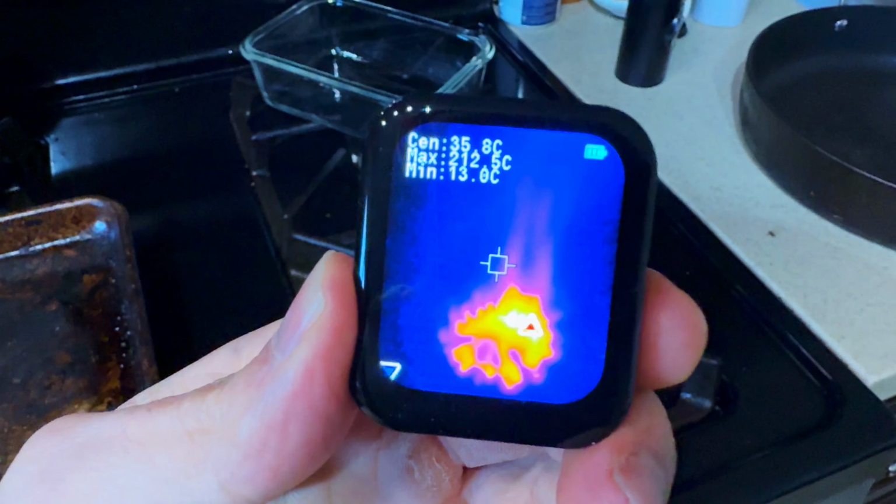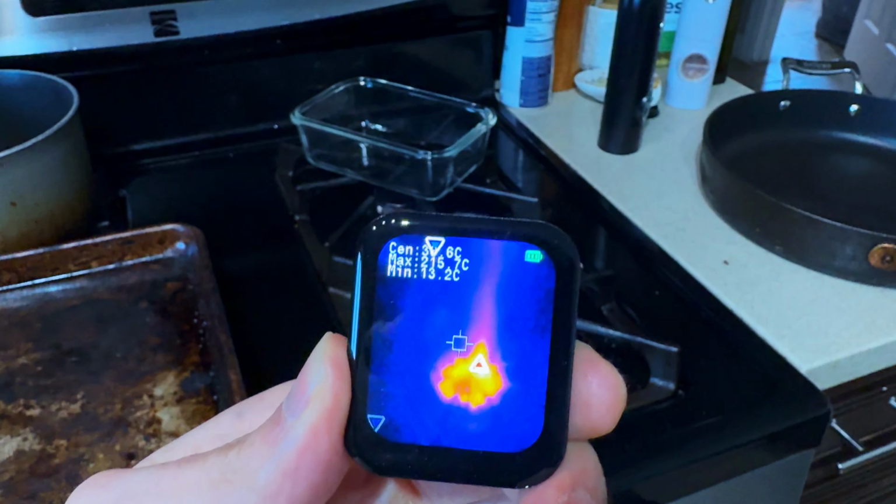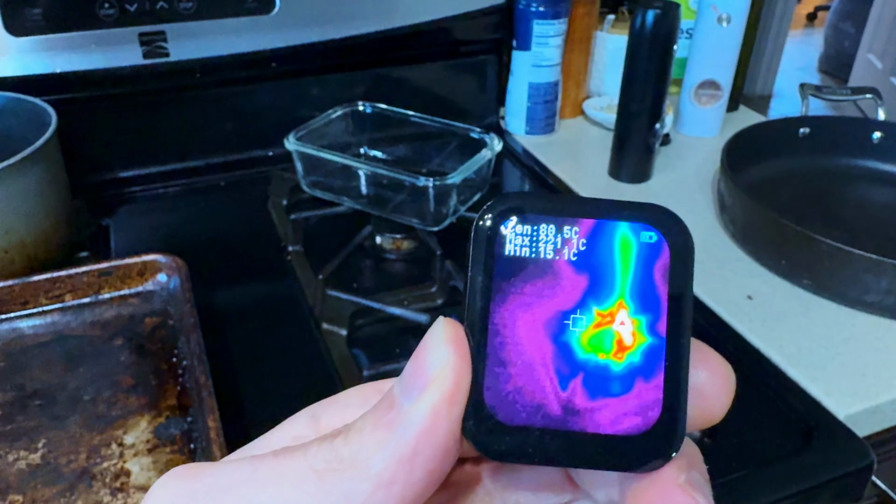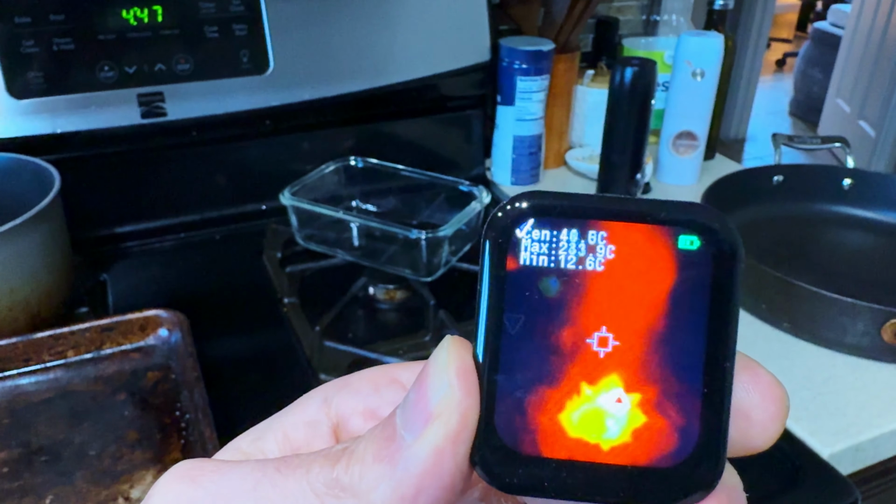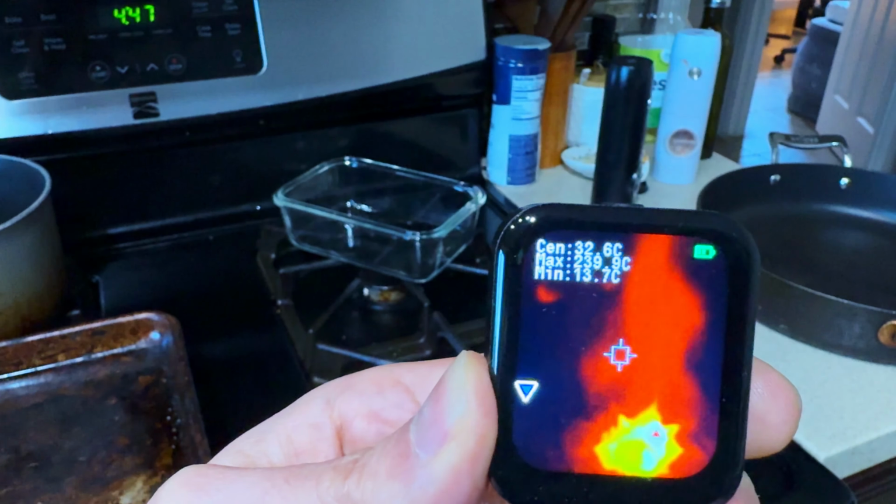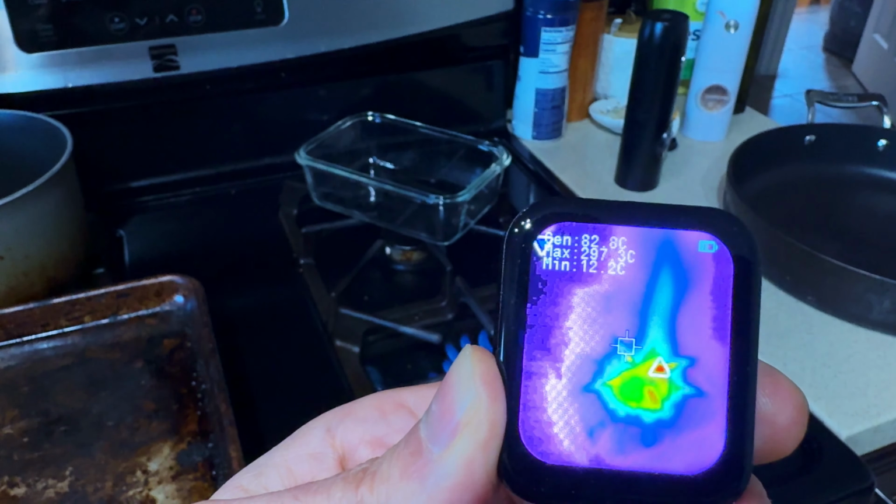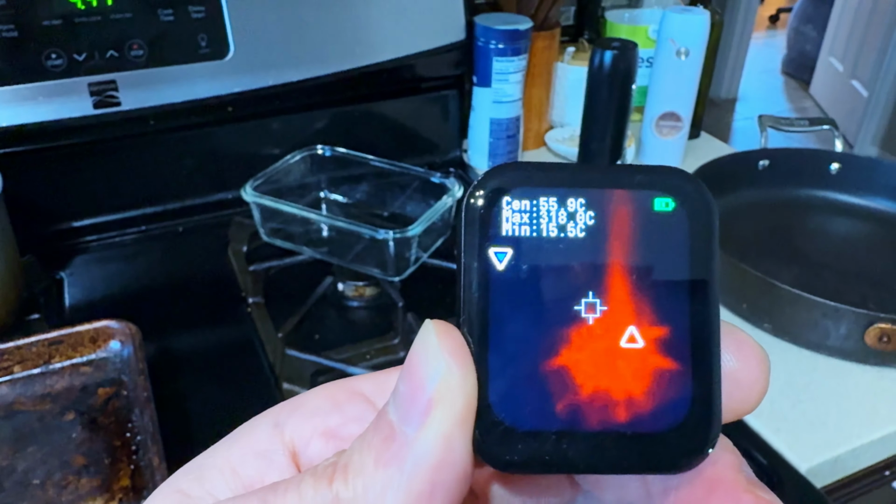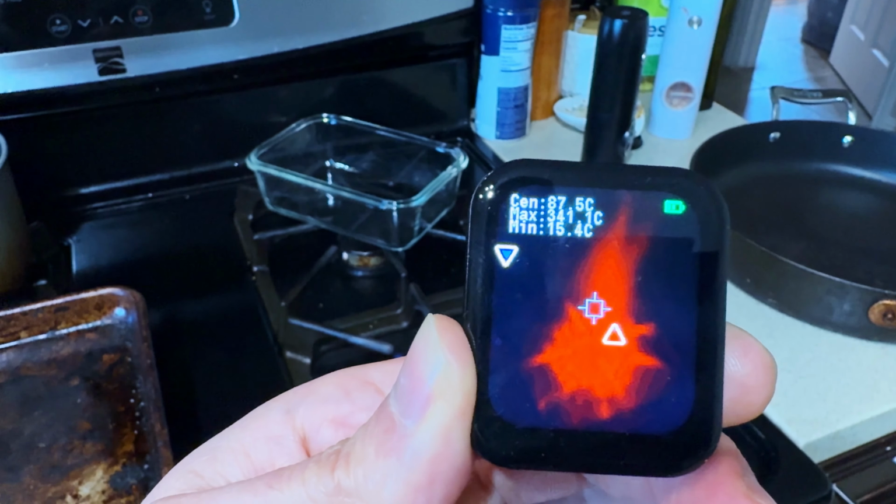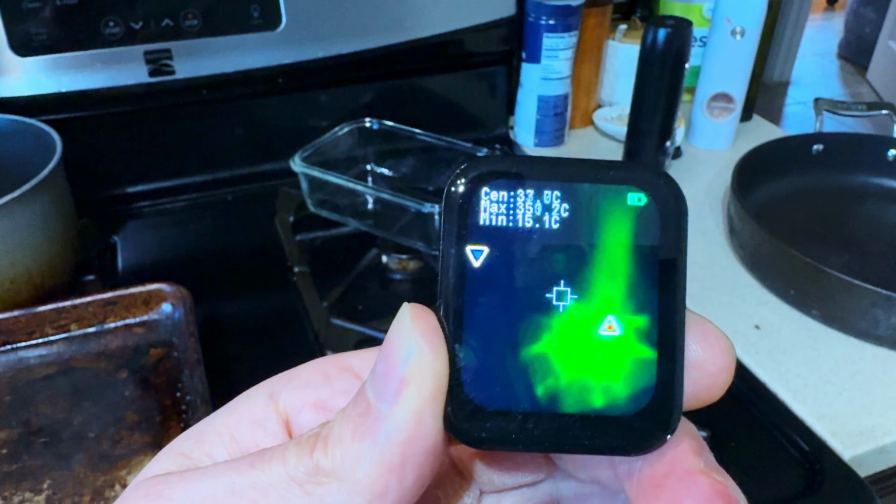Of course, we can turn on the flame. See the fire. Looks really cool through the thermal imager. See all the colors with it. Switch to a different color palette and see the changes of the flame. Here's like the orange one. You see everything around it is really dark. Then we have this green, blue one with some red, yellow in there. And then the grayscale one. And you got the red tint for the heat source. And the green tint.